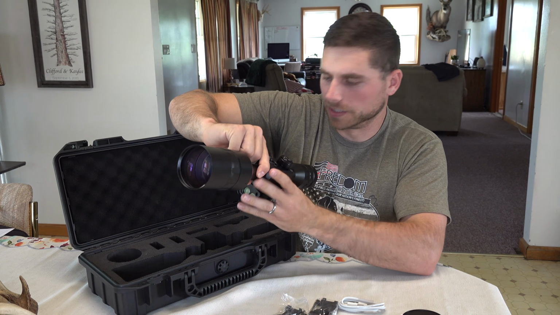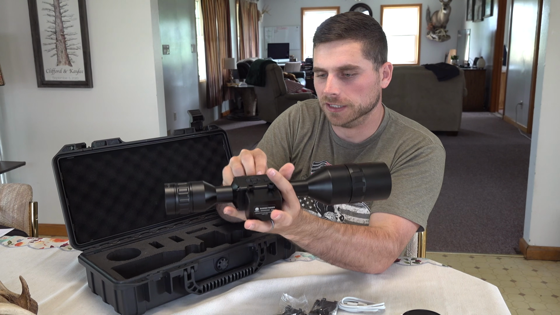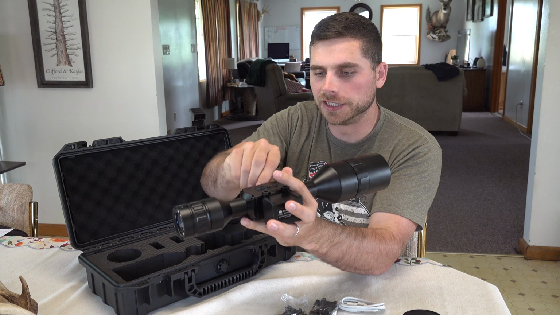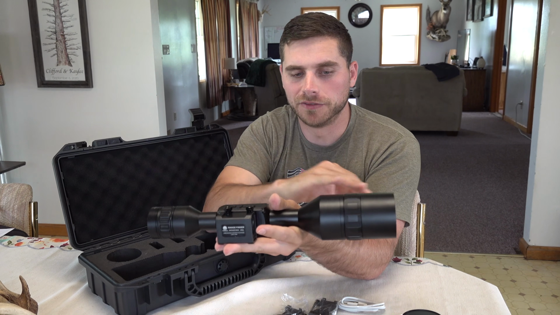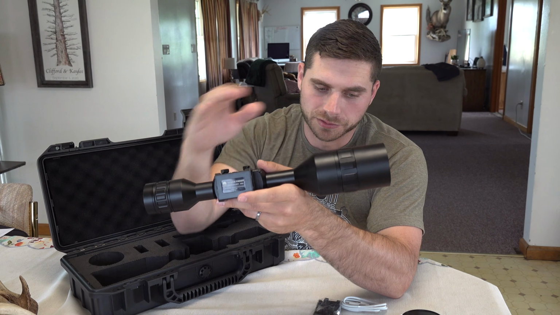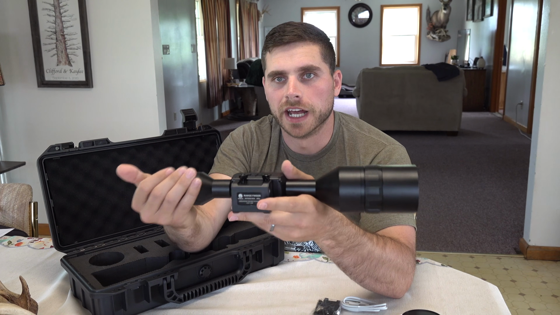the scope itself. And the first thing I notice about this scope is it feels extremely well put together. It's heavy duty. It's not cheaply made. It's made out of aluminum. Here's your laser. From one end to the other, it is 394 millimeters, which is about 15.5 inches.